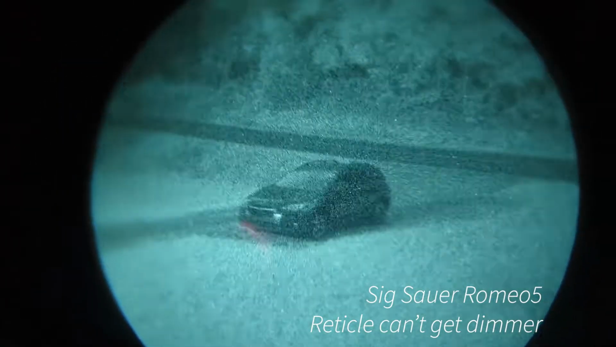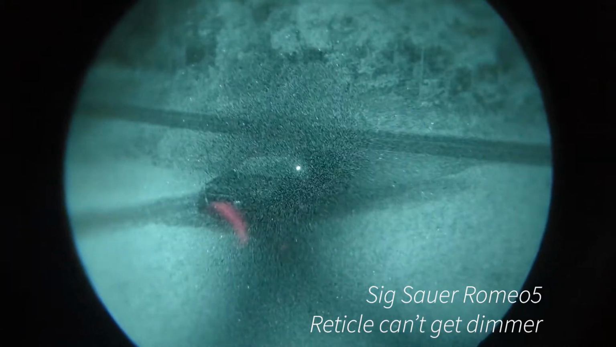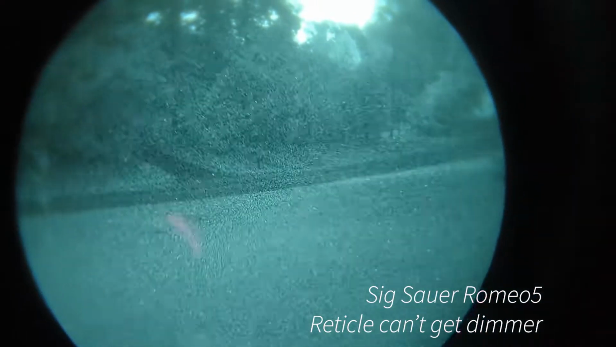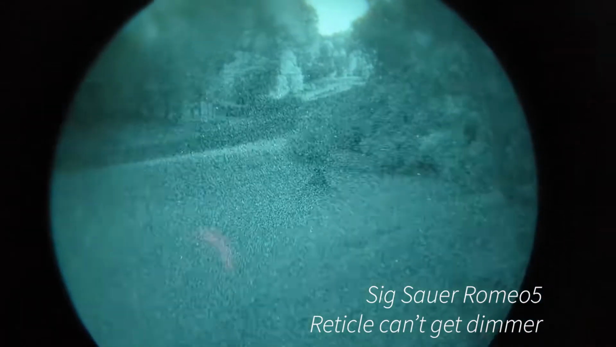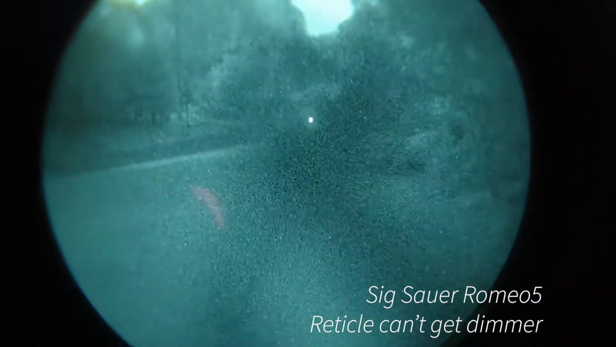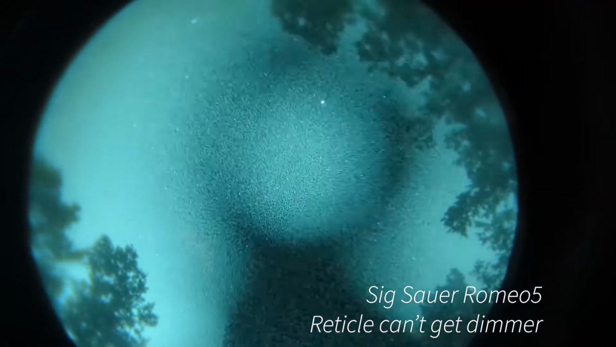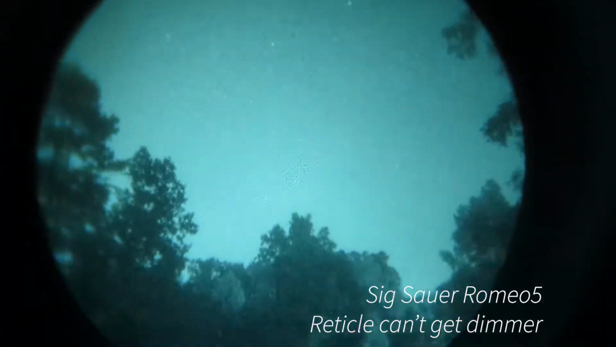There is quite a price disparity in these from the Sig Romeo up to the Holosun AEMS. Now this is the AEMS Core model that does not have the solar panel, the flip down caps or the circle dot, it's just the 2 MOA dot, so that does save some money. So you're looking at a market value of $300 compared to a Romeo 5, which you can get for $120. But also keep in mind, a Romeo 5 comes with an absolute co-witness mount, so you're really going to need to buy an aftermarket mount anyways to get a 1/3 or higher co-witness.